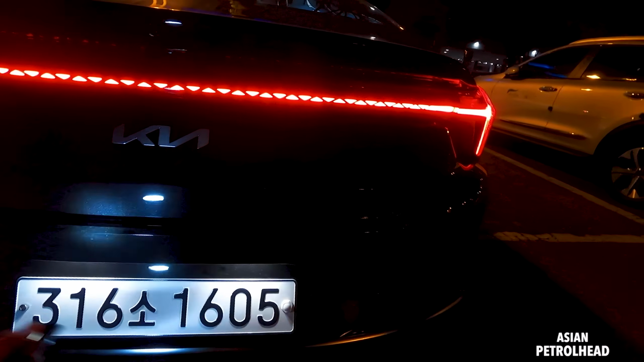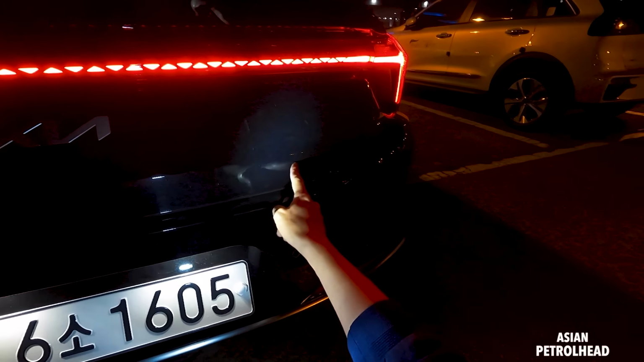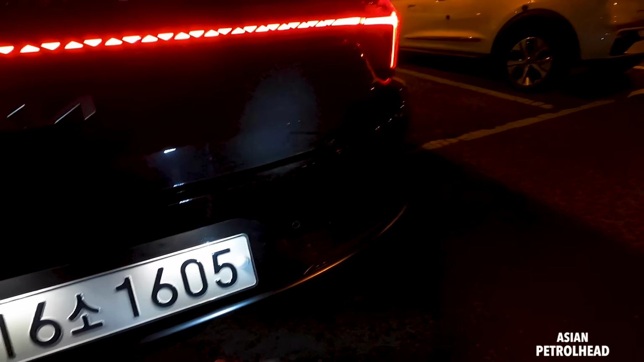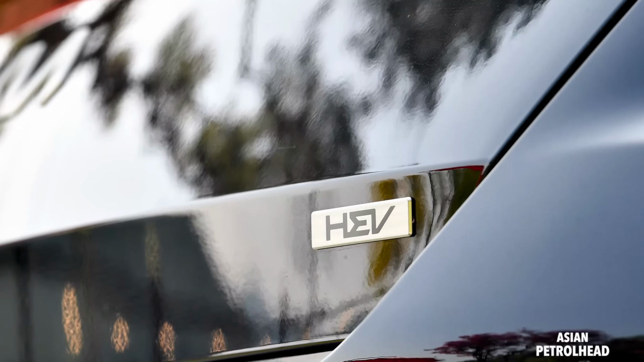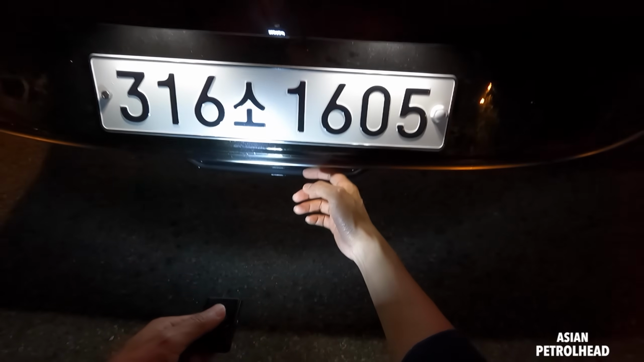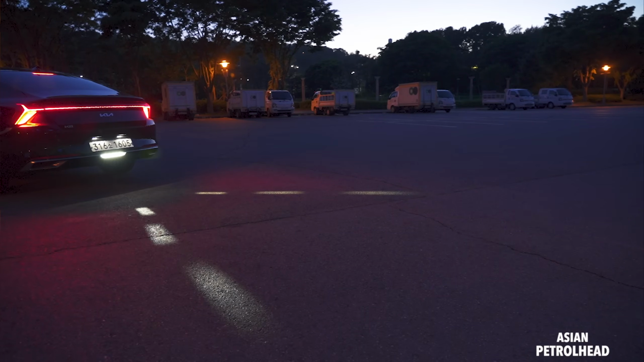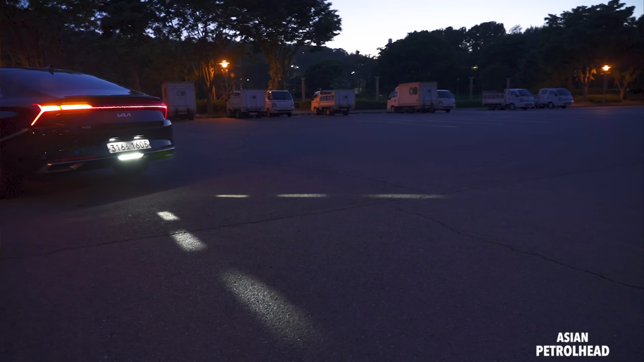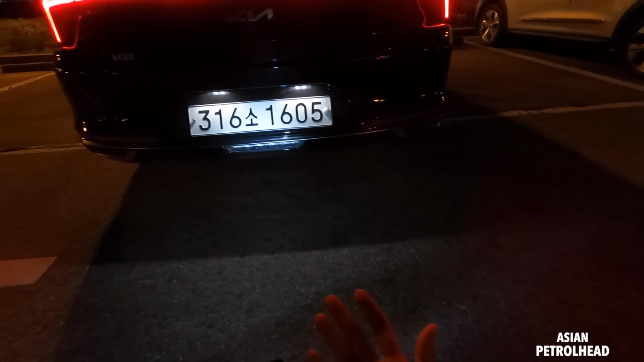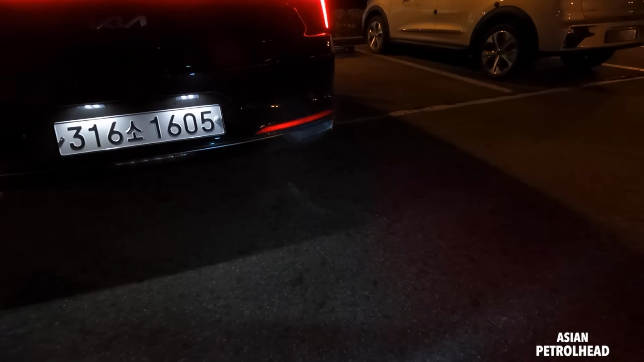Says Kia K8. We didn't get all-wheel drive system. If we had all-wheel drive system, it would be placed right here. Even the hybrid says right there. But unfortunately, hybrid does not come with the all-wheel drive system. That's actually the tail lamp. This actually gives you the guideline, just like a Genesis model. So they've given this to Cadenza, which is something new.